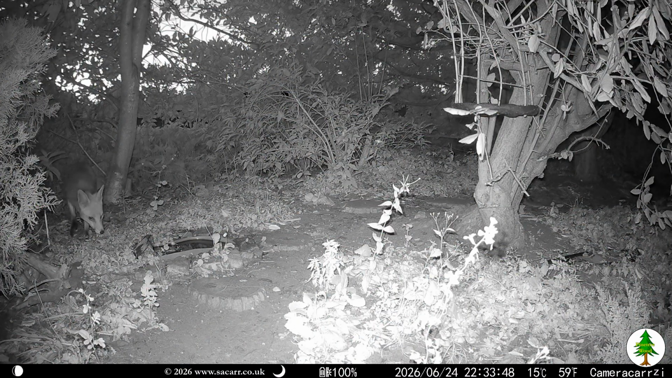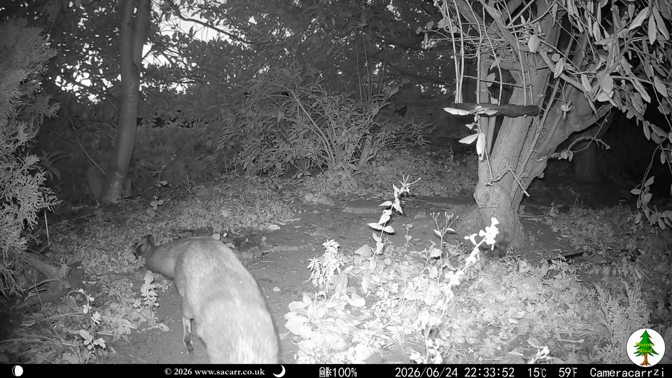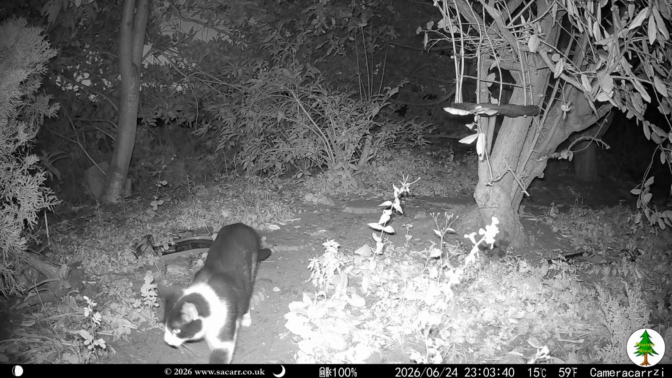At 10:30, Smudge made a brief appearance, heading out across the lawn again. 30 minutes later, Tuxedo passed down the wood.